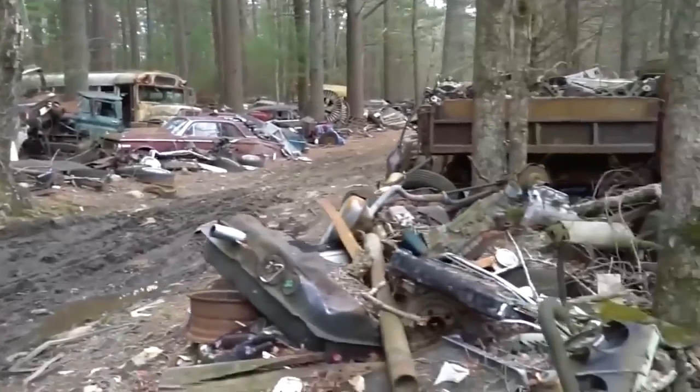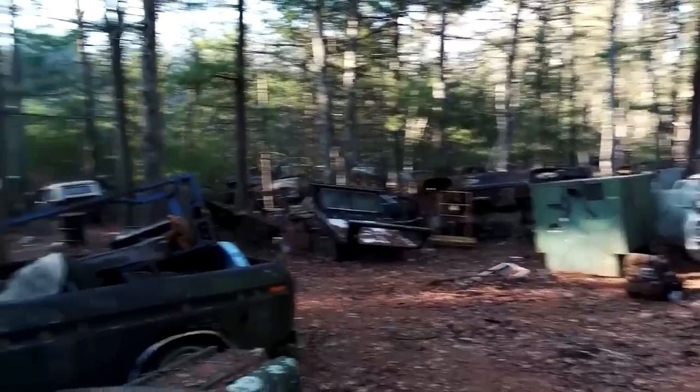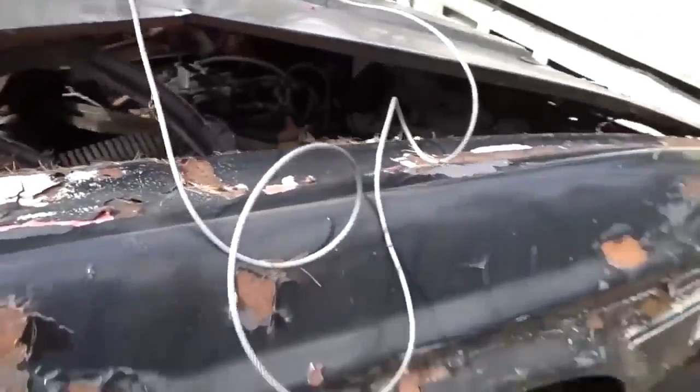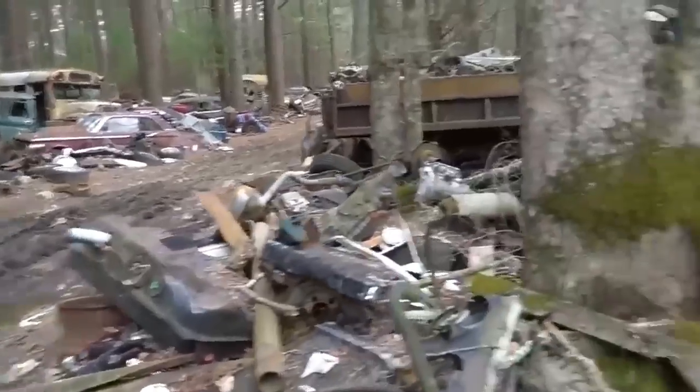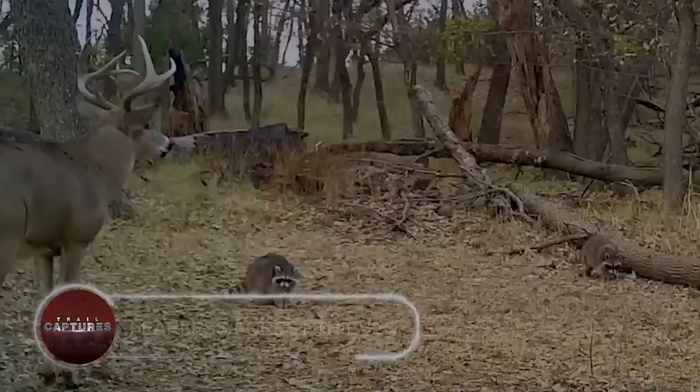Some residents find the automobiles to be a lovely quirk, while others find the constant stream of inquisitive tourists unsettling. When you drive through Google Maps, you'll encounter something that'll make you doubt reality.